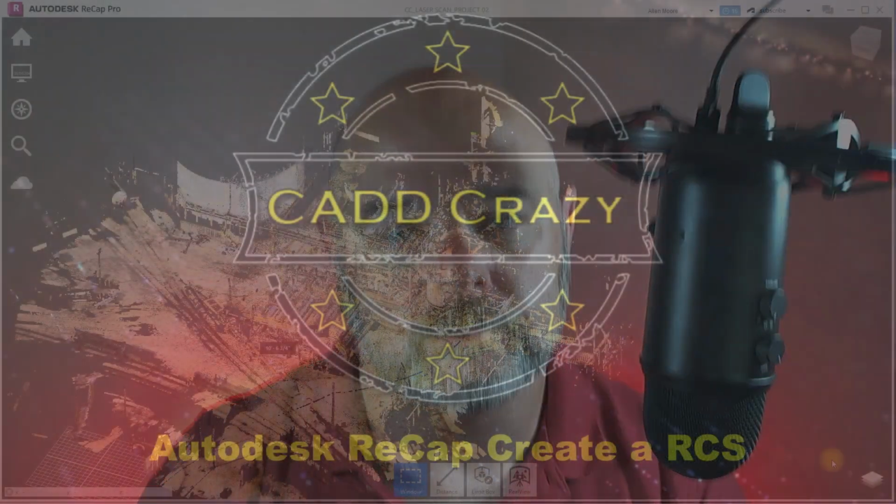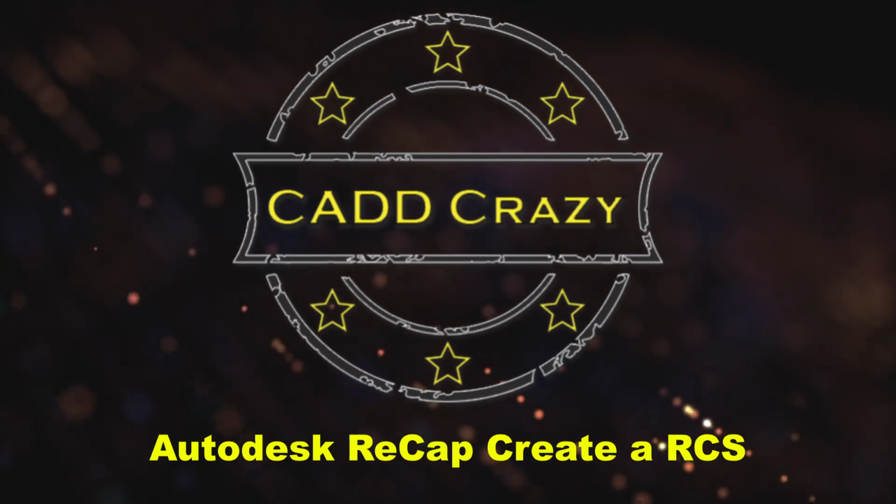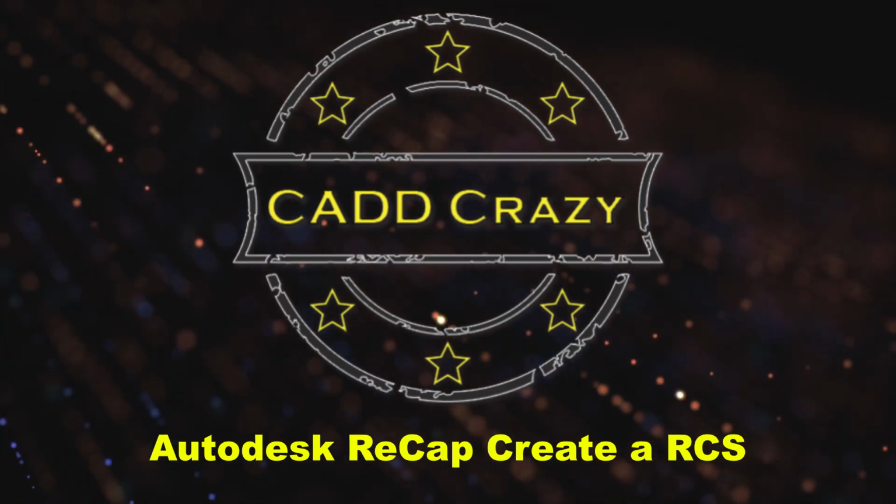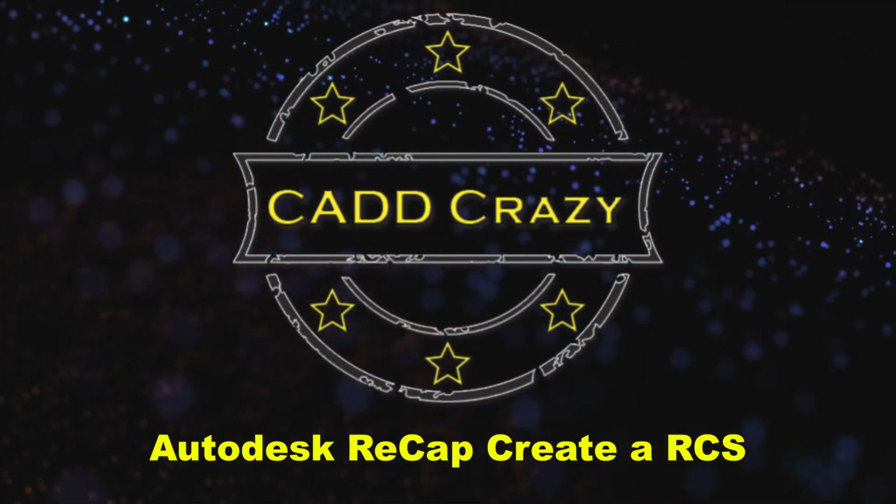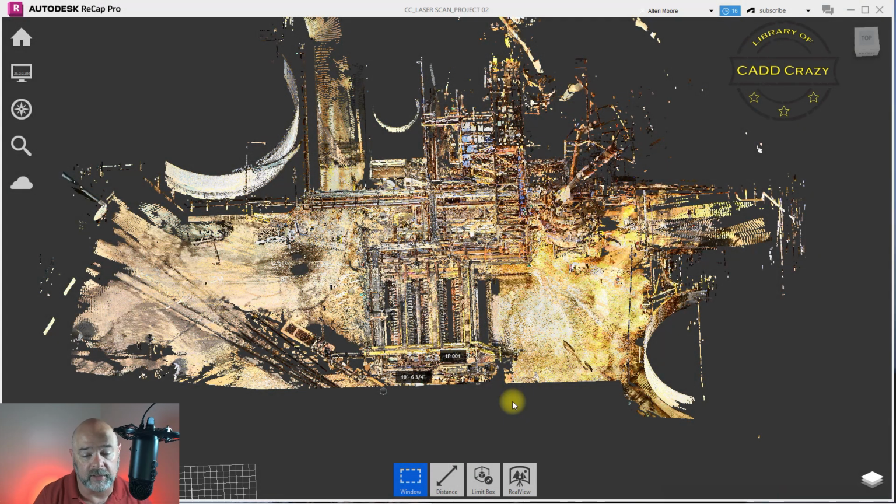Sometimes in a scan file, you have way too much data. And I want to show you how to go through that data and get rid of what you don't want and only use what you do want. Sometimes laser scan files can be very large and you just want one particular area you want to focus on.